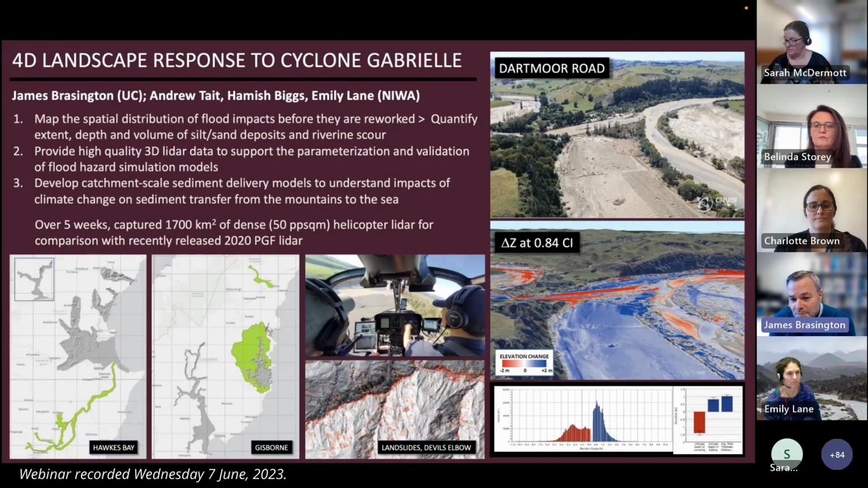So the kind of products we're producing here are essentially maps of elevation change. And we're showing you this illustration here from Dartmoor Road on the Tūtaekurī River, and we can compare the pre and post LiDAR and essentially get a map of how the elevation has changed within the landscape. We can do a little bit more than that, and that is that we can actually back out those numbers to give us depths of change, so depths of scour and depths of sedimentation as well, and then compute the total amount of material that's moved through the landscape.